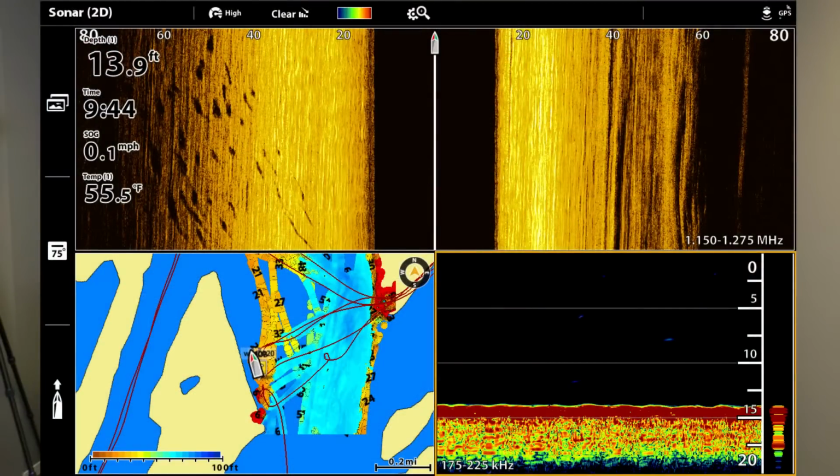Someone talked about shad. Got shad shadows laying there on the left side. I'm anchor fishing, hanging out. It goes to show you the benefit of that side scan, because you're not seeing them on the sonar. You're right, not seeing them. You're only picking them up with side scan.